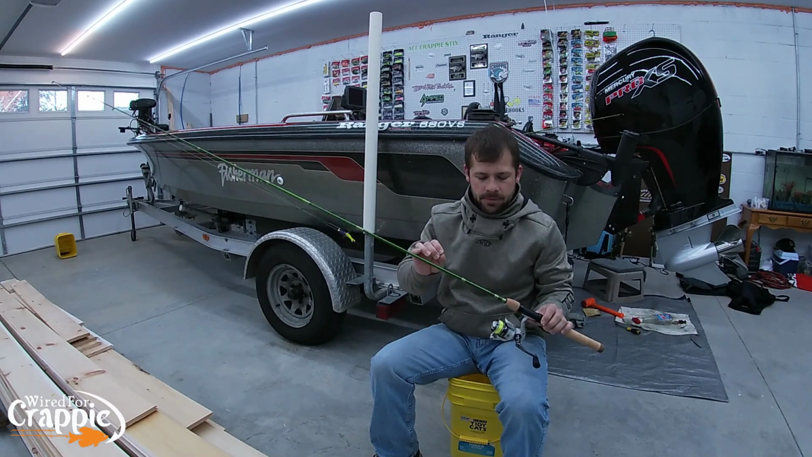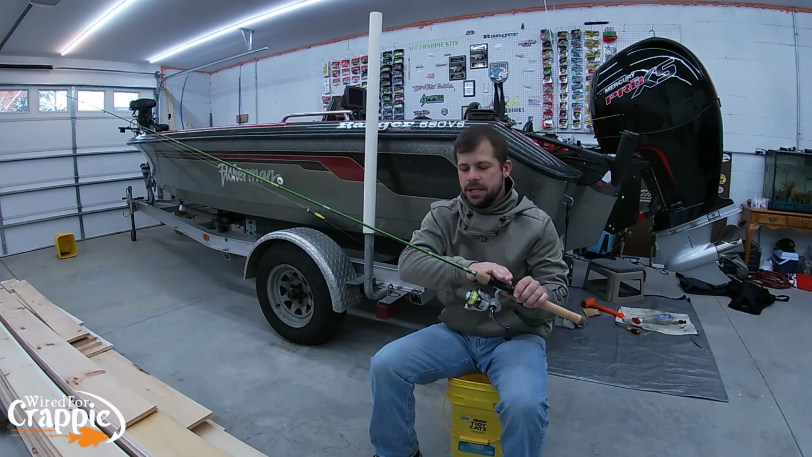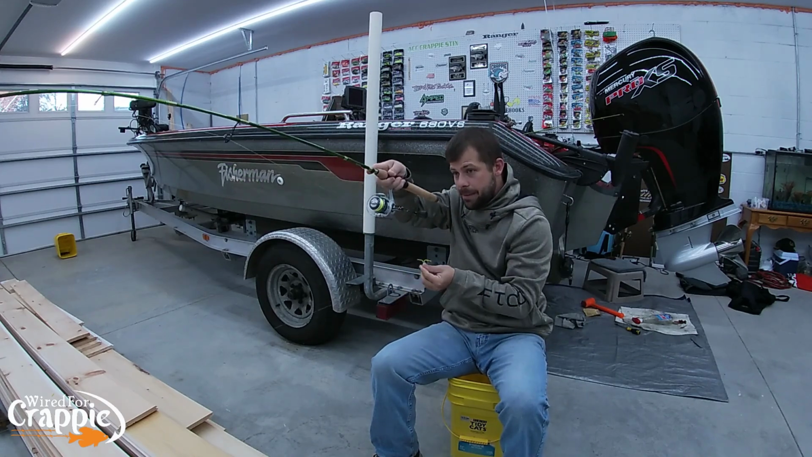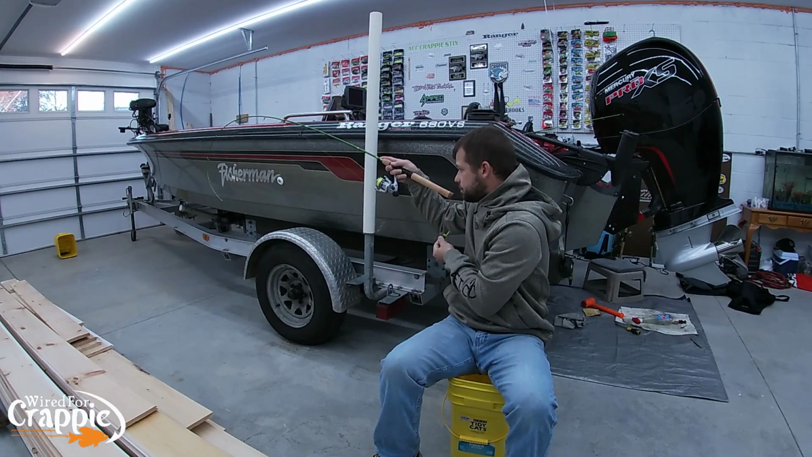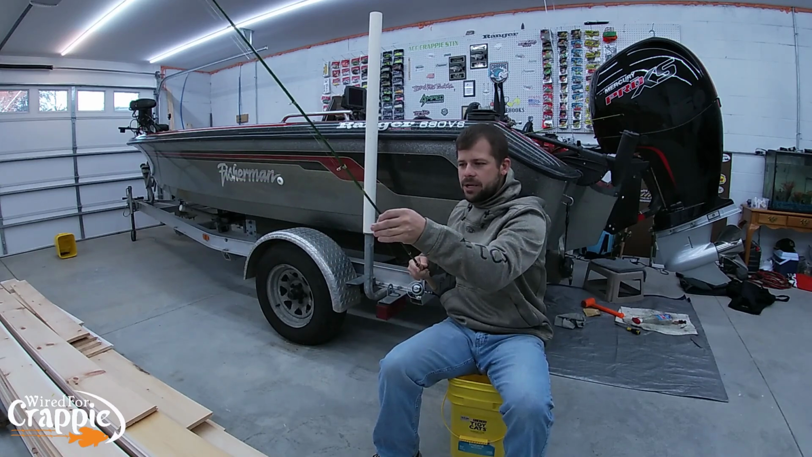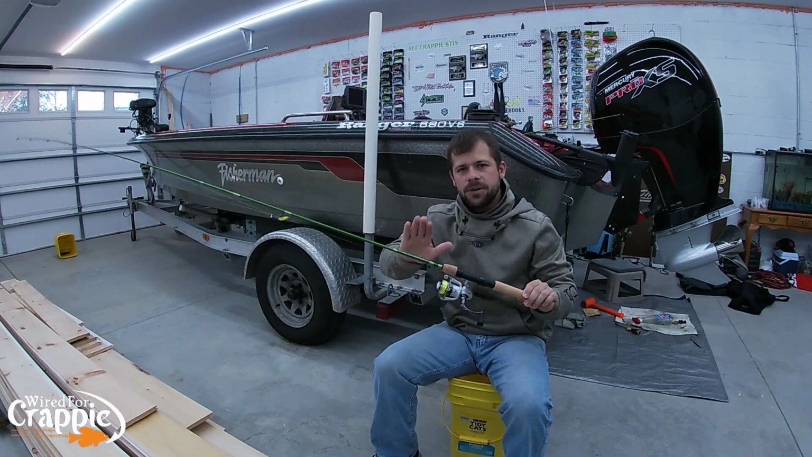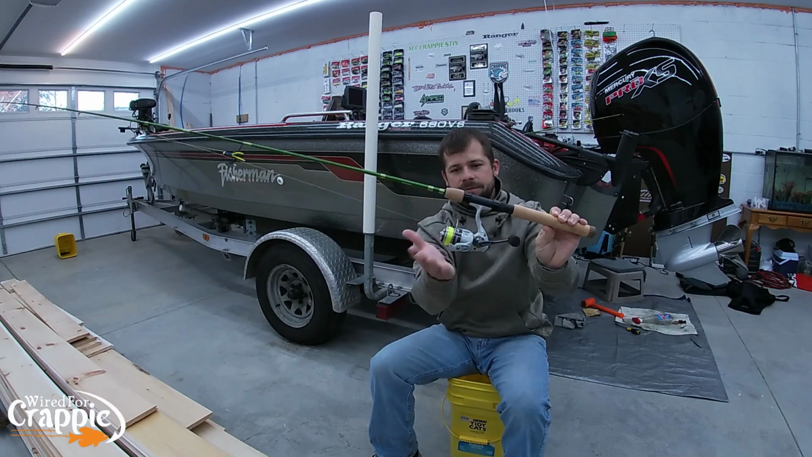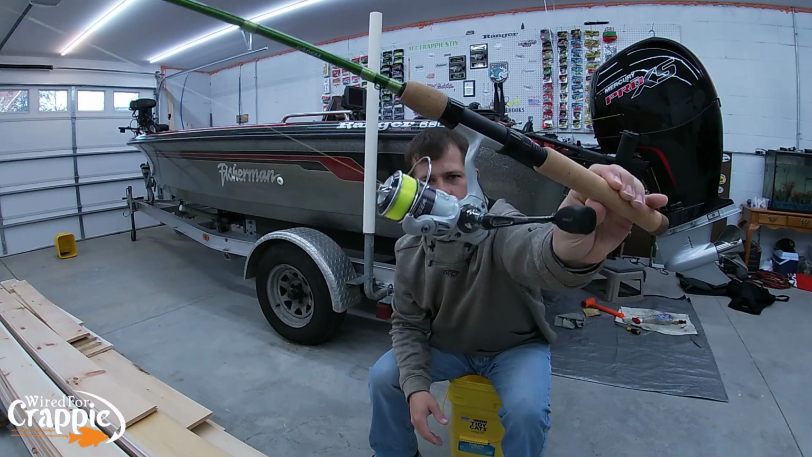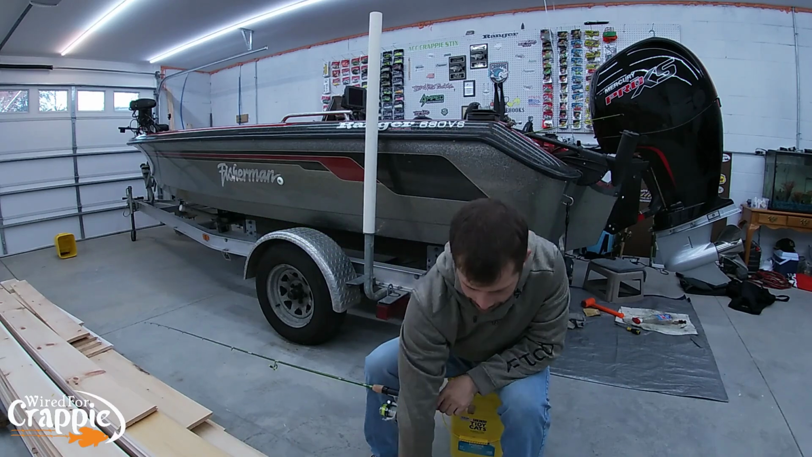What you need is a rod with a really nice backbone and a very fast tip. The reason you need that fast tip is because when you pull this jig back and load that rod up like that, you need that tip to whip when you let go of that jig. That's how you get your distance. You need that fast tip so you can get that distance on that shot. The 6-foot ACC crappie stick pairs up perfectly with a Fluger Trion size 25 reel.